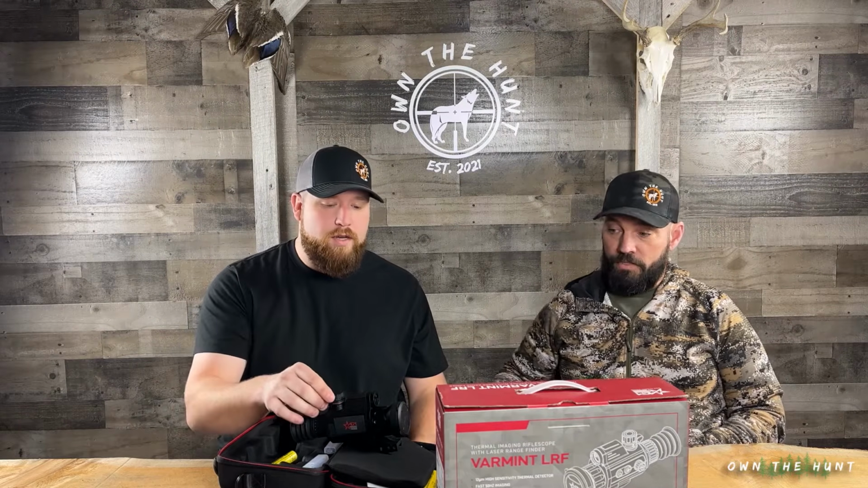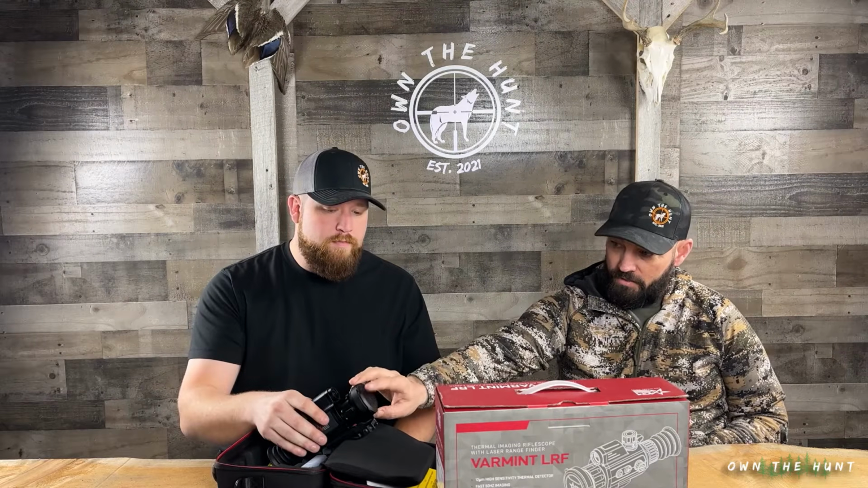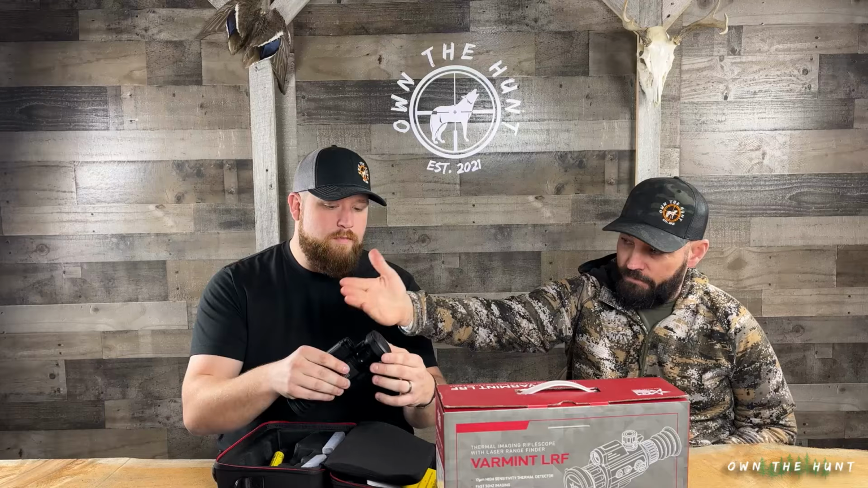One thing you need to keep in mind is the lens cap cover that they incorporate. That thing can spin around, and if it flips up in front of your laser rangefinder, it's not going to work. All right, good point. If you happen to flip your cap up like that, now you can't laser rangefind. So keep that in mind. Flip it to one side or the other.